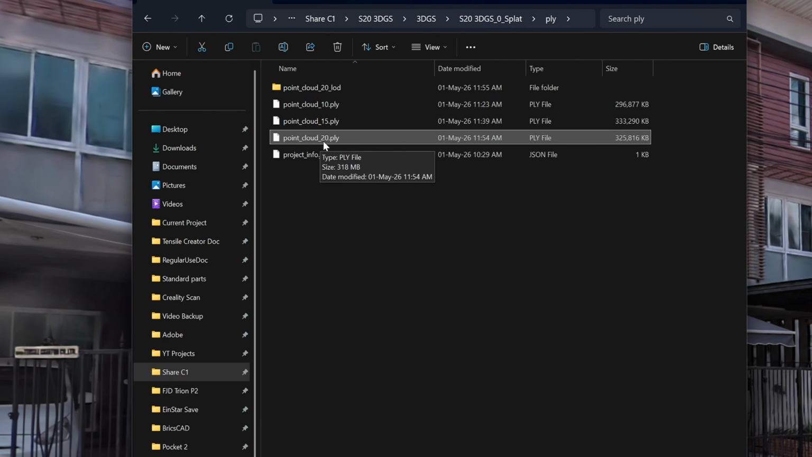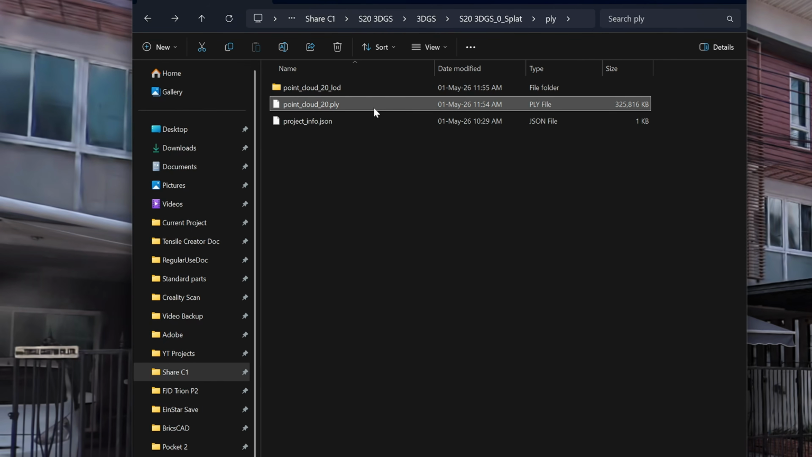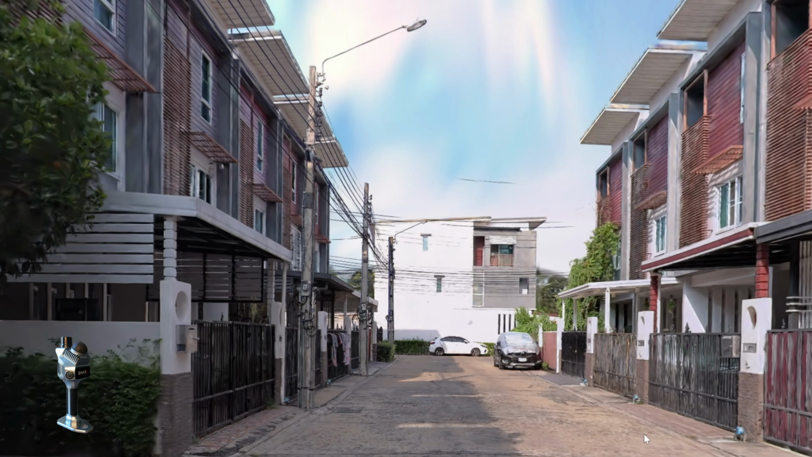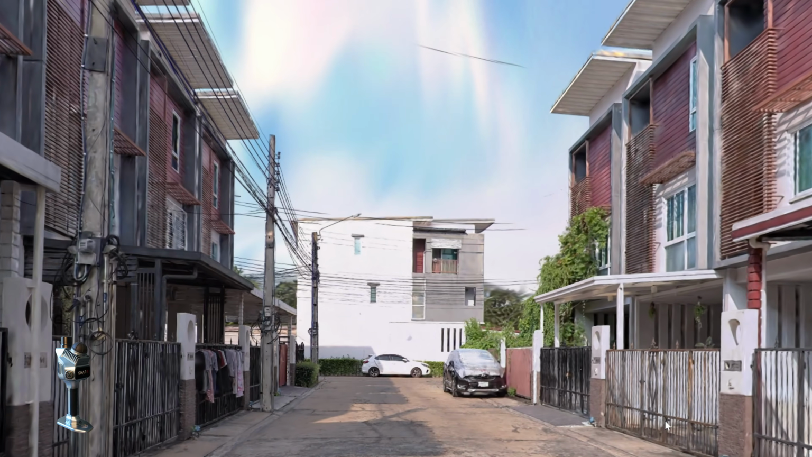You can delete the point cloud files from the 10 and 15 iteration runs and just keep the one from 20 iterations. Here is the result from the SHARE S20. About an hour and a half of processing time.